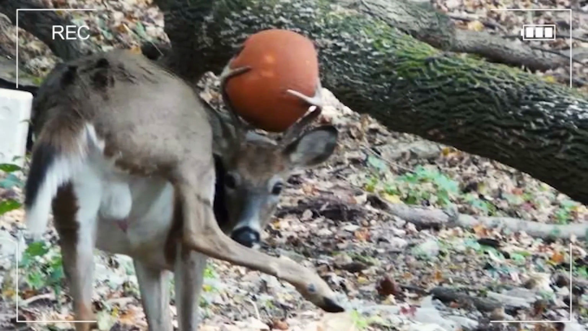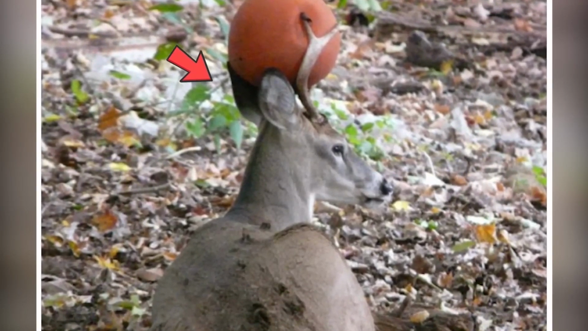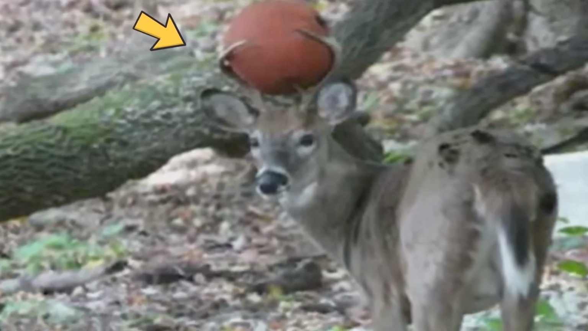It is a twist in our journey of disturbing trail footage. This camera has recorded a unique video. Meet our basketball lover, Buck. Isn't this basketball giving a human touch to this animal? Indeed it is. The deer struggles to get rid of the ball, but it seems like the ball has found a home in his antlers.